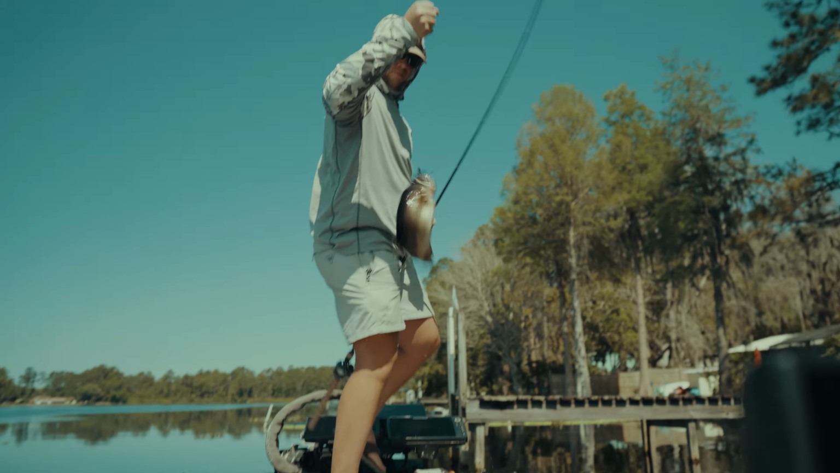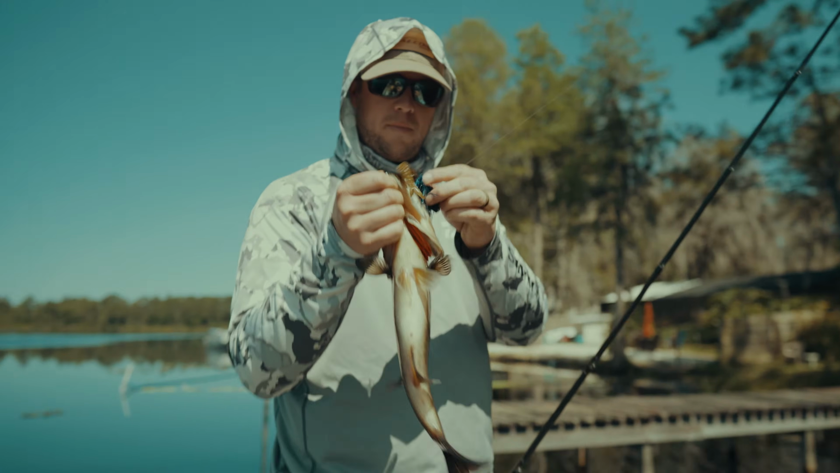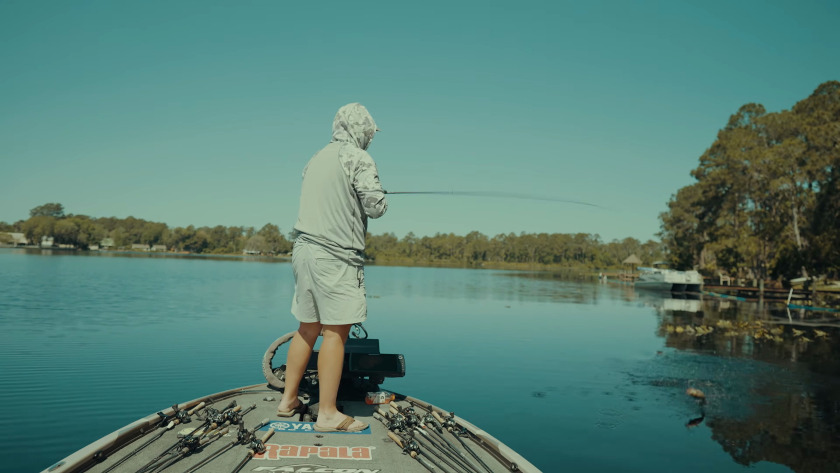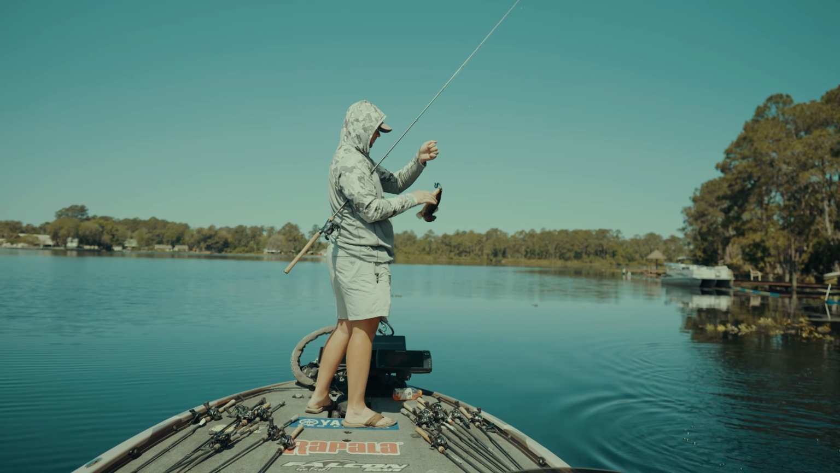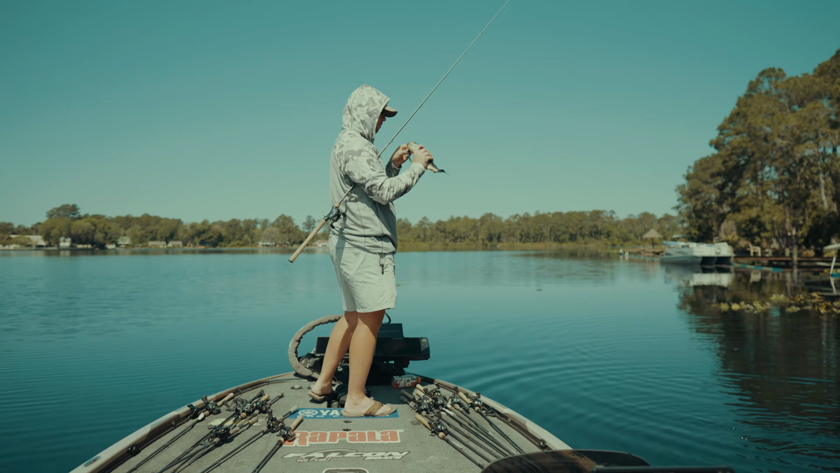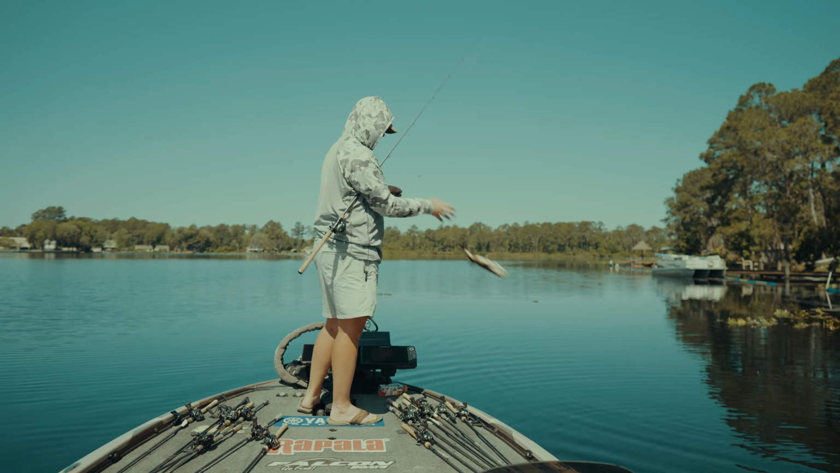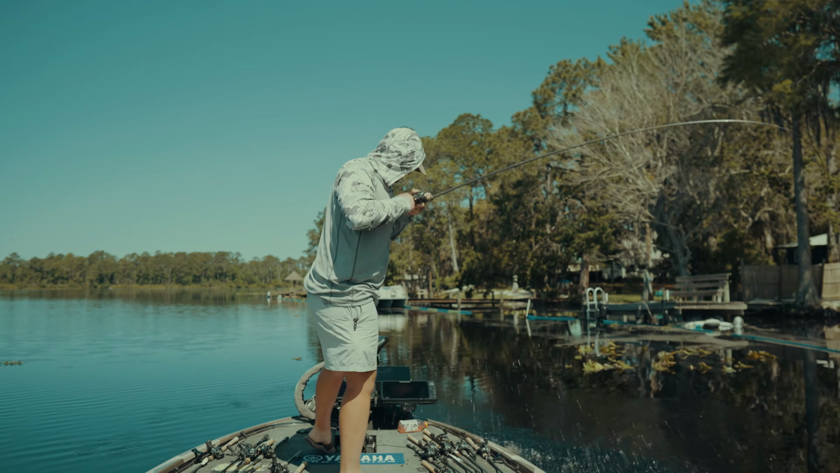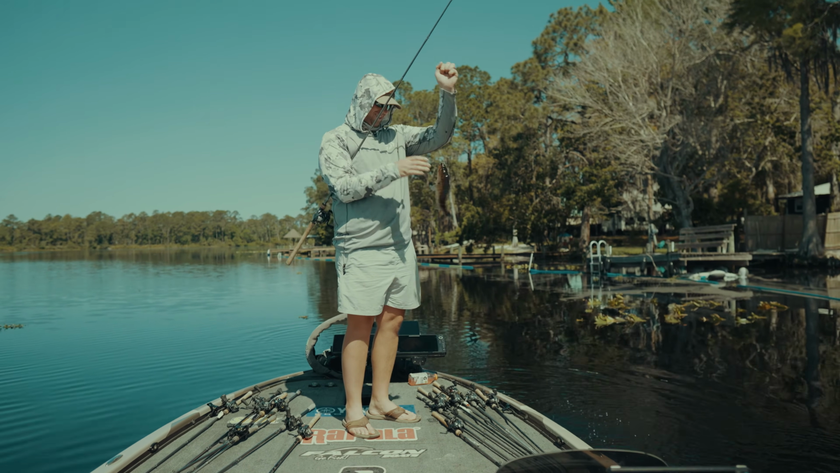Not a bad one on the old chatterbait. Old Texas rig, Old Faithful. Healthy looking fish. Had to let him check on that thing, son.